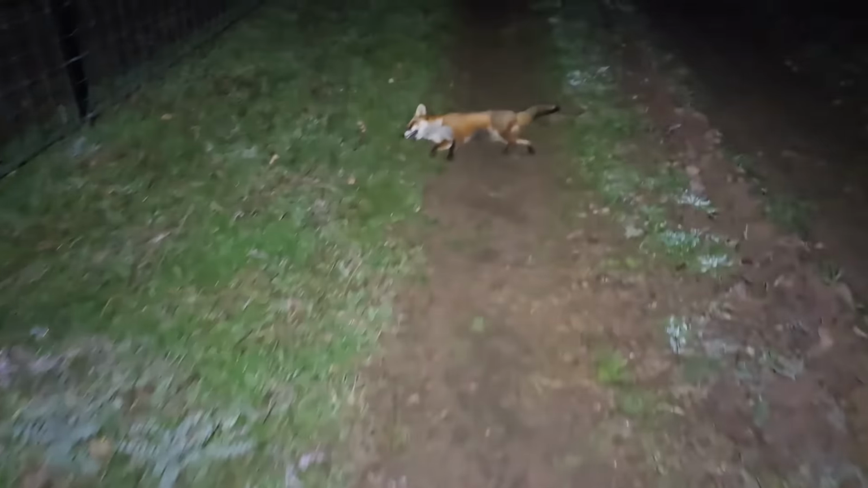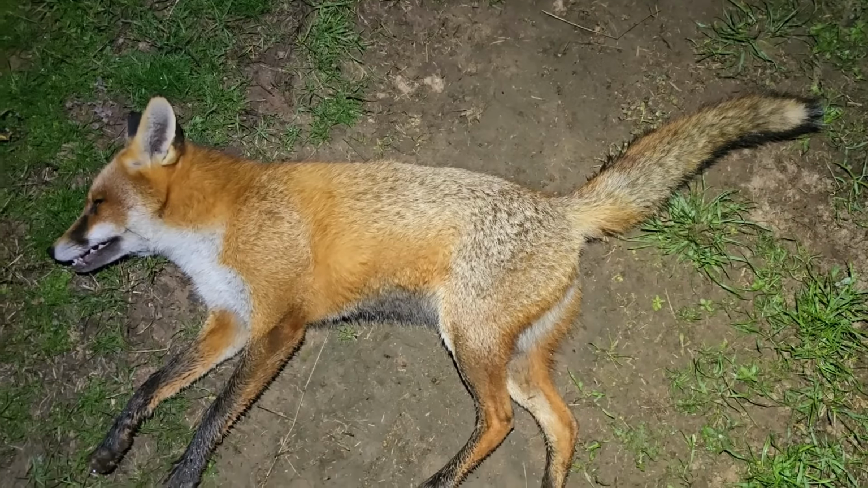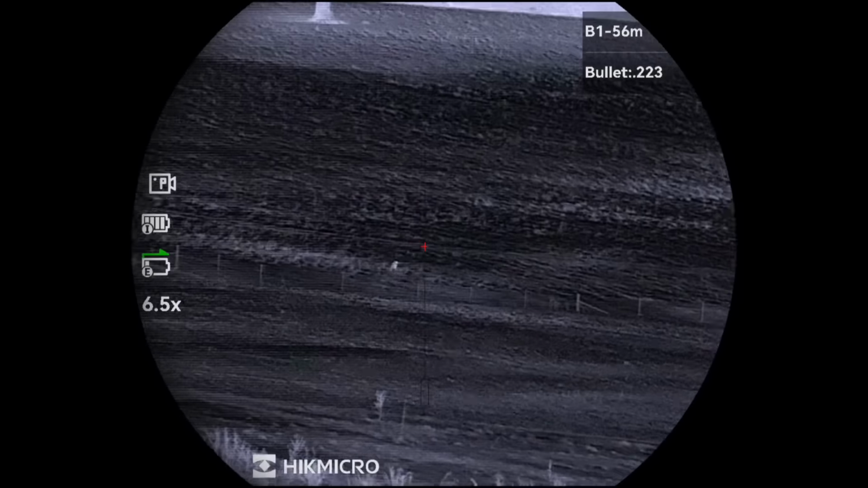Right spot at the right time for this fox, making her way into the lambing paddock. Fell for the old g'day. No lamb dinner for you tonight, miss. Woo!